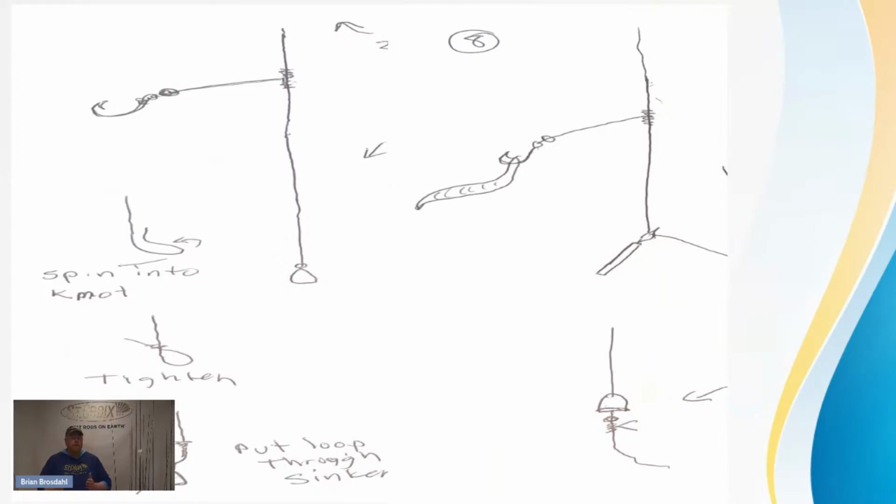Here's different ways to do it. So you got river sinker on the left, upper left. But how did I make that sinker stay on there? I make a little loop. I spin it into a knot, tighten, and then pull the loop through the sinker and then wrap. Simple. You could use it on river sinkers, cylinder sinkers.